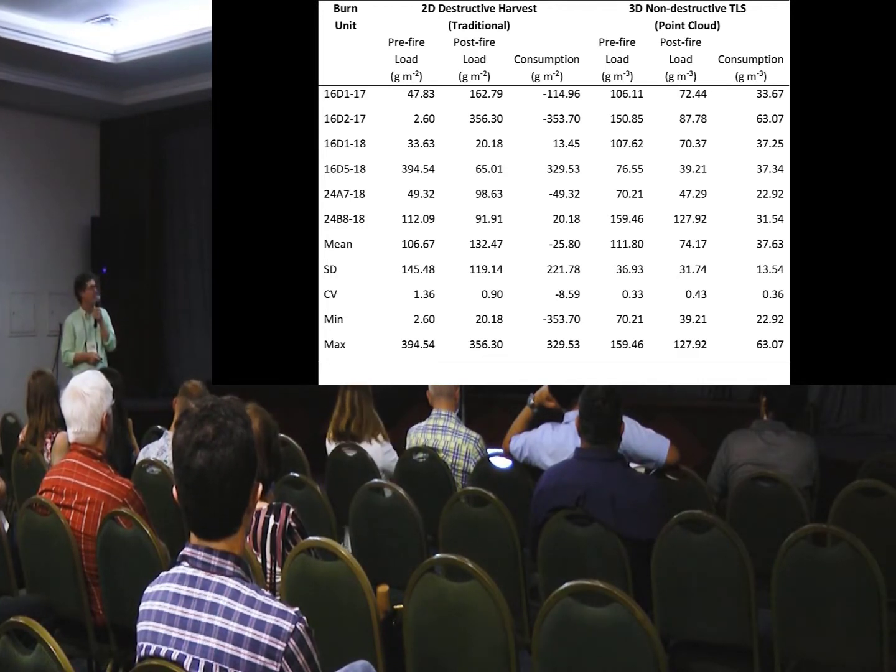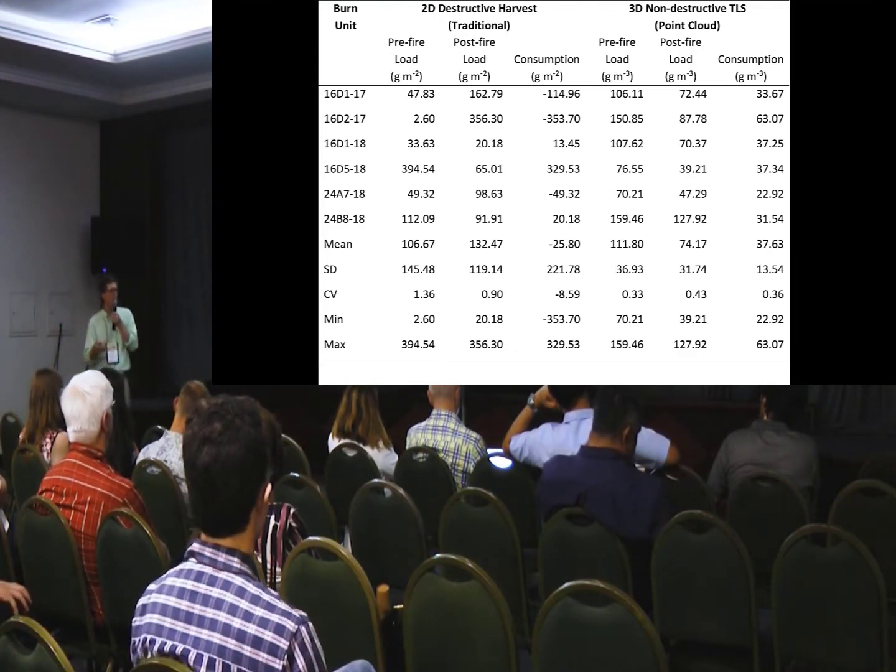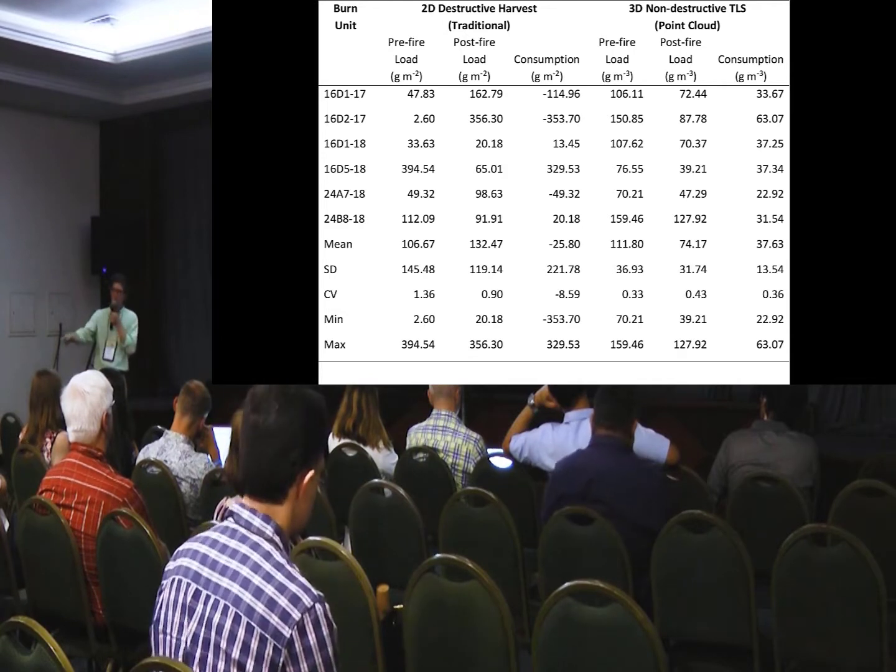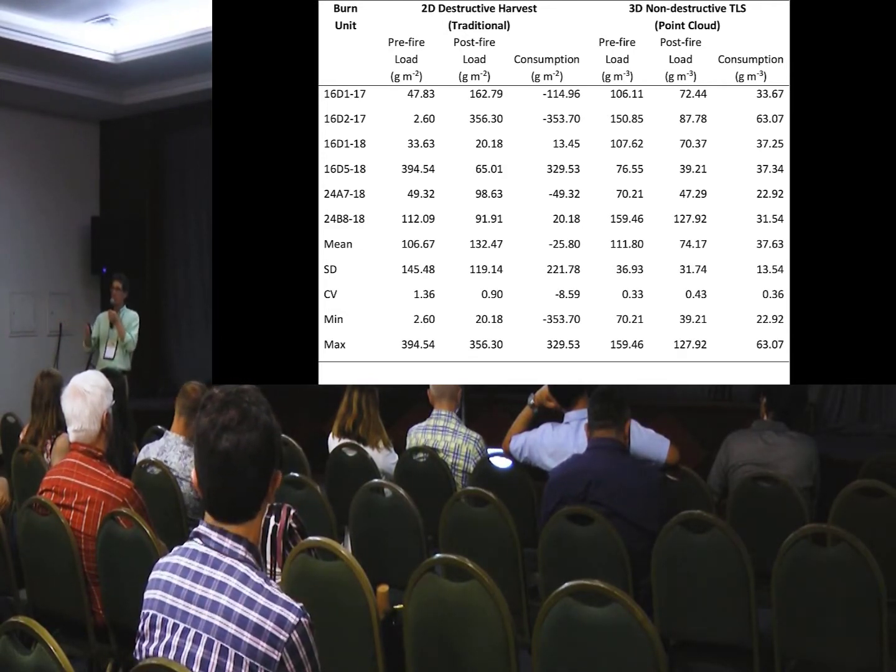So the traditional method is falling short because we're basically undersampling. We're not capturing the conditions, and this relates to the problem of having pre and post-fire sample plots that are not at the same locations. We don't have co-located samples, so you have to overcome that variability.